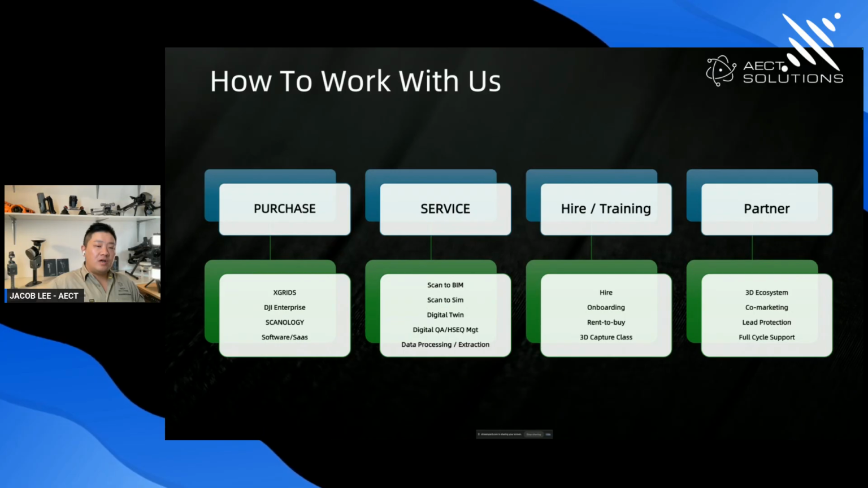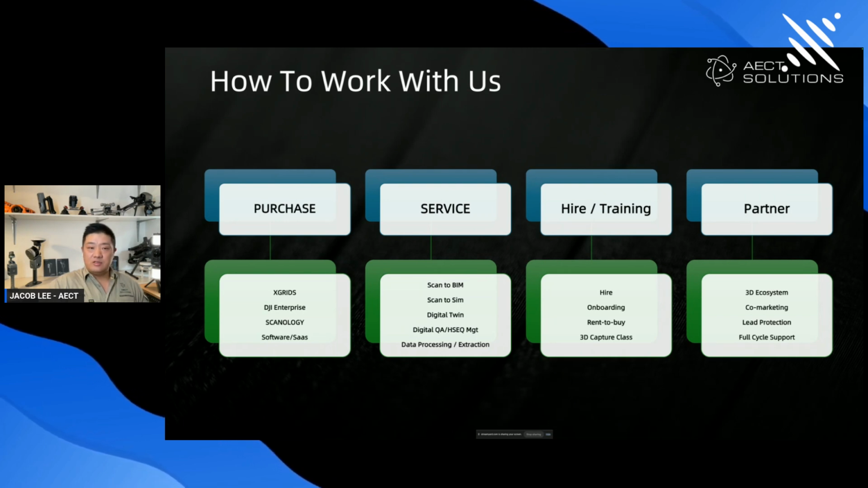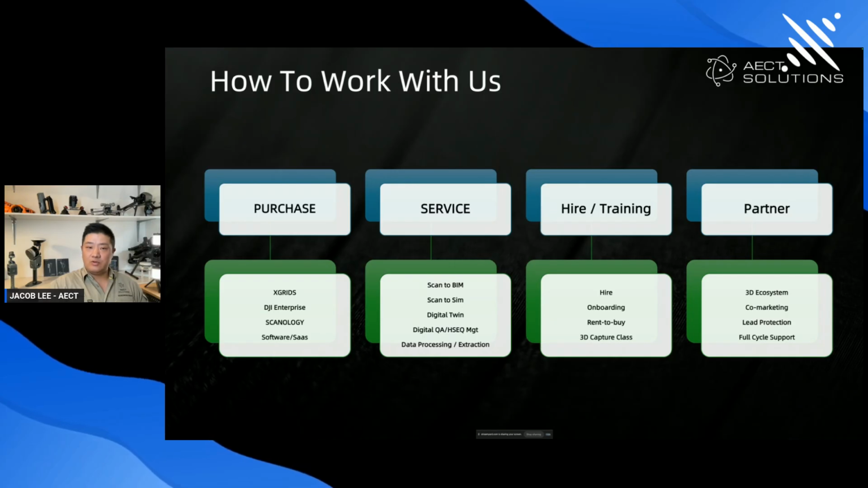So how to work with us? There are different ways you can work with us. You can purchase the device, and we'll guide you through the whole journey. We can also provide scanning service, hiring of the equipment, and training as well. And if you want to partner up and become a channel partner for XGRIDS products, we are more than welcome. We'll do the co-marketing, leads protection, and even give you full-cycle support, so we build up your confidence in distributing the technology here in Australia.